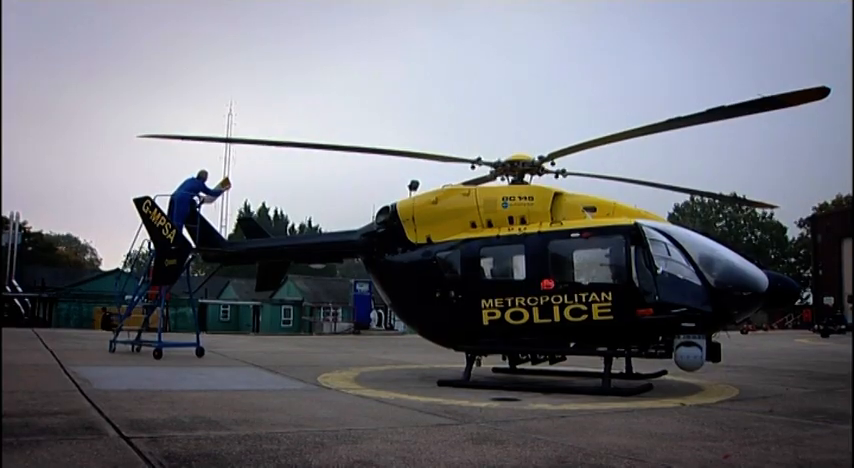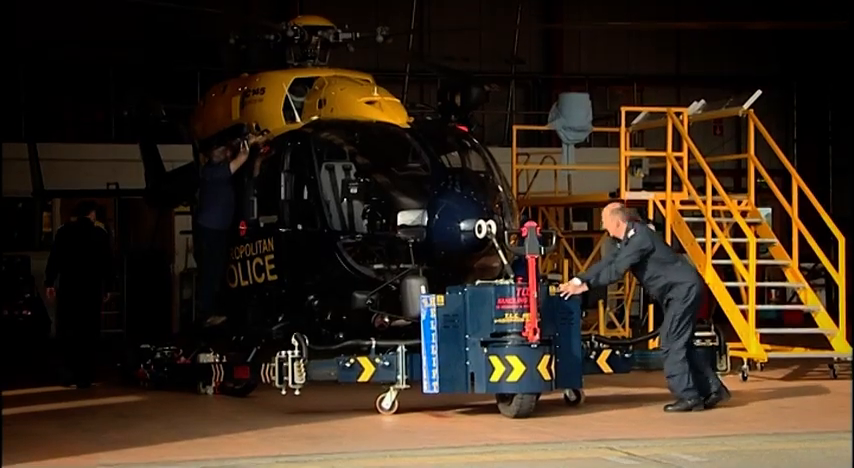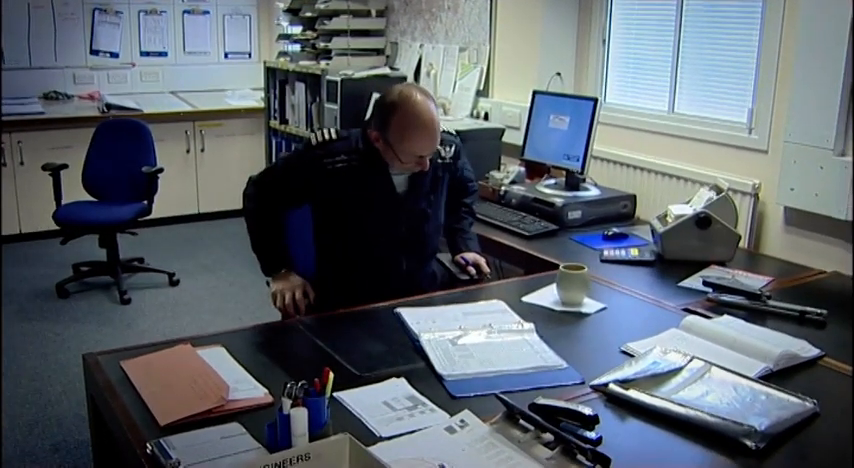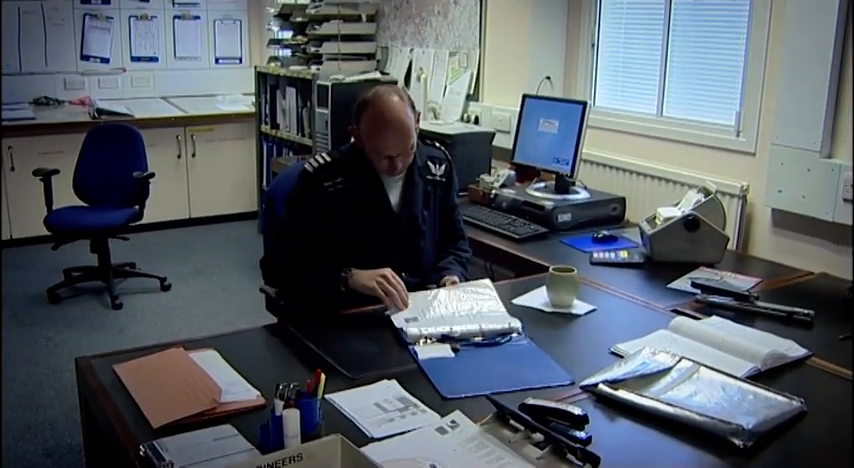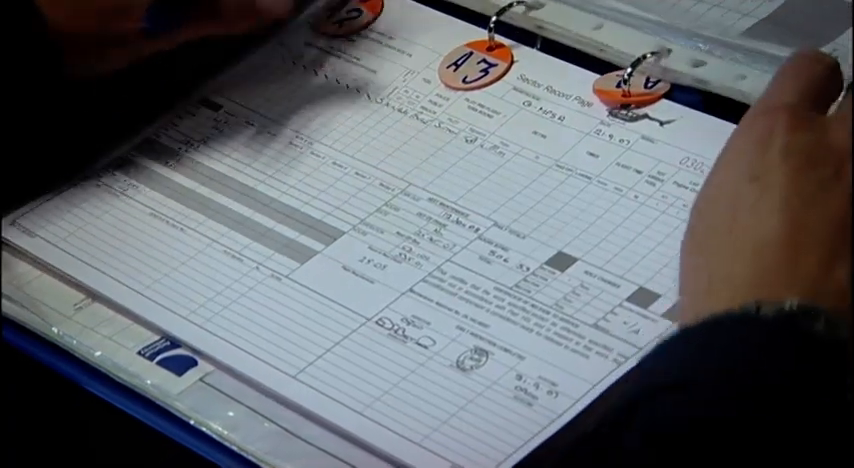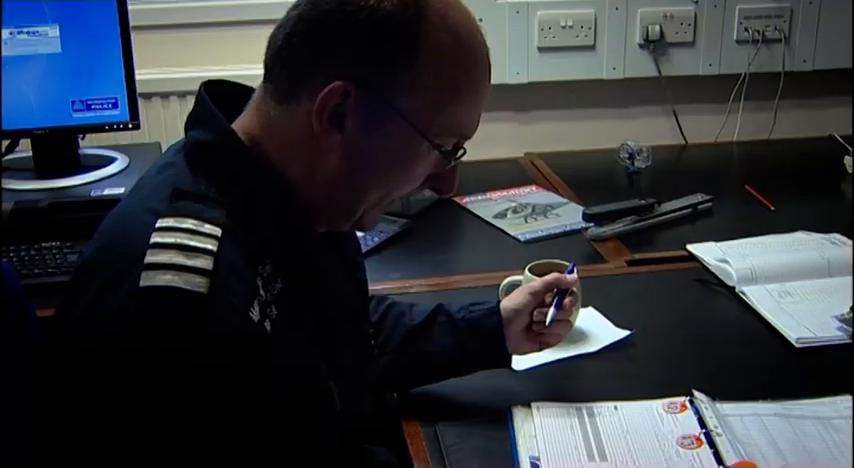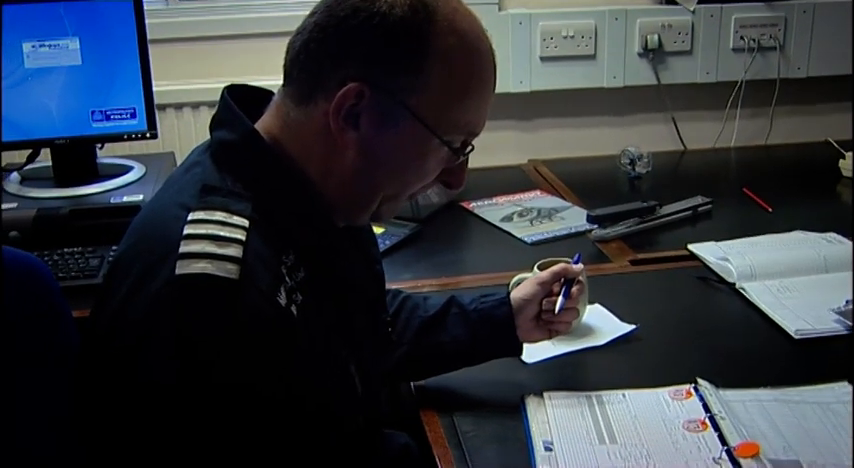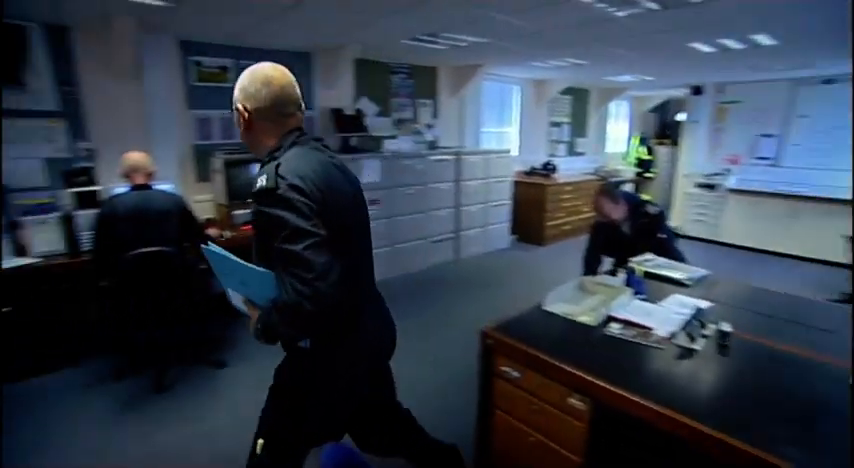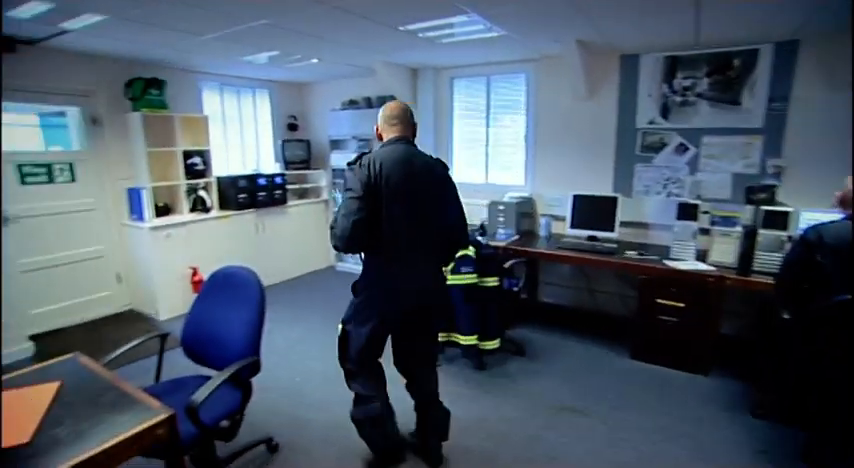India 99 is based at Lippets Hill on the edge of Epping Forest to the east of London. Captain Sutton is now the duty pilot. The aircraft's just come back from engineering. It's been inspected and I'm just preparing for the first flight and making sure the aircraft's fully prepared for service, which it is. So we're going to go airborne.